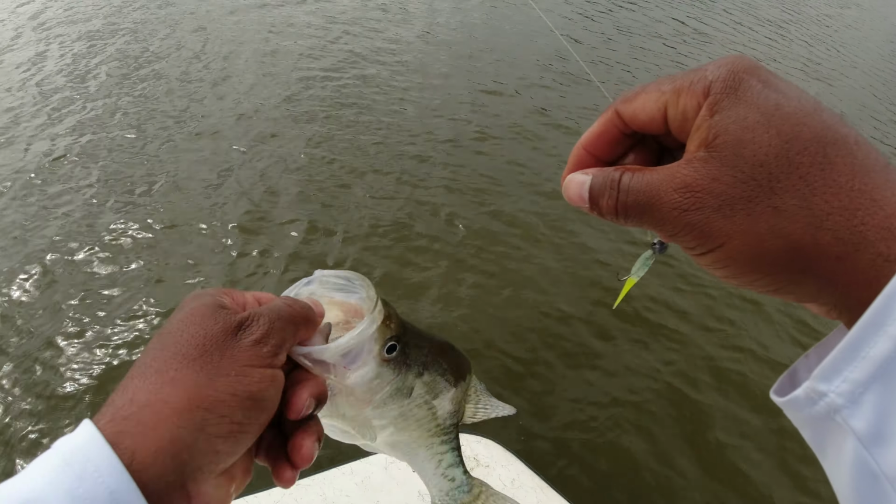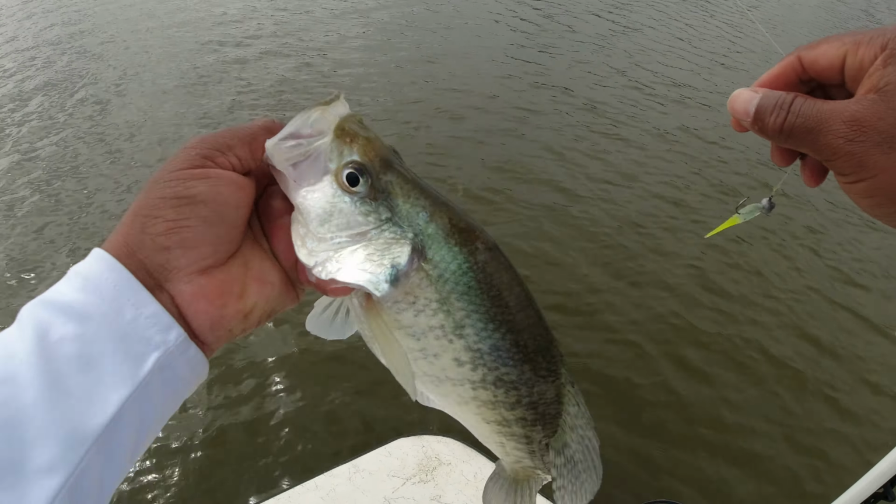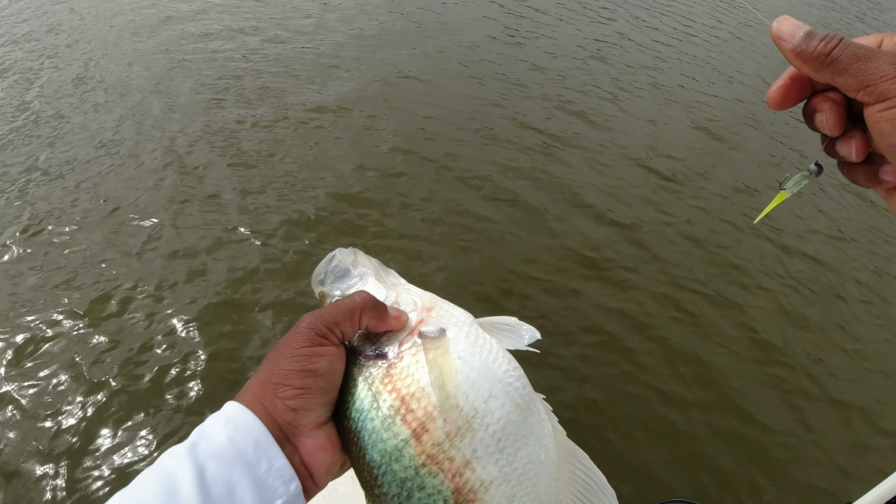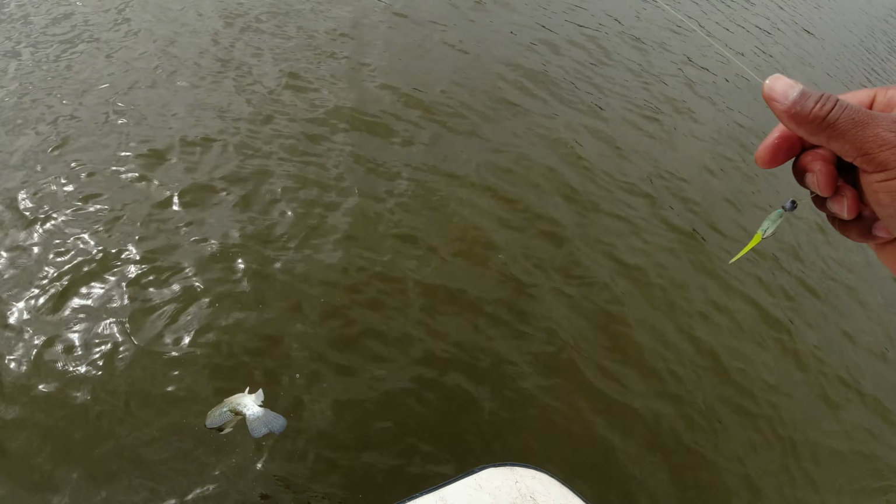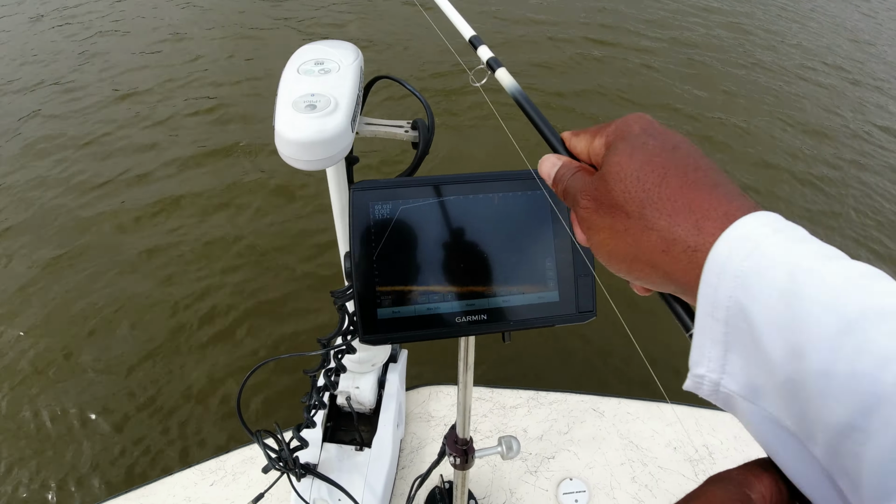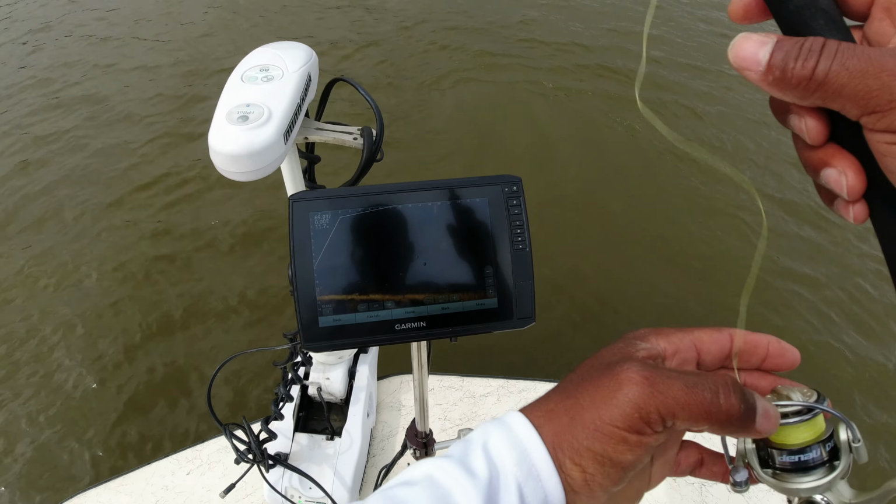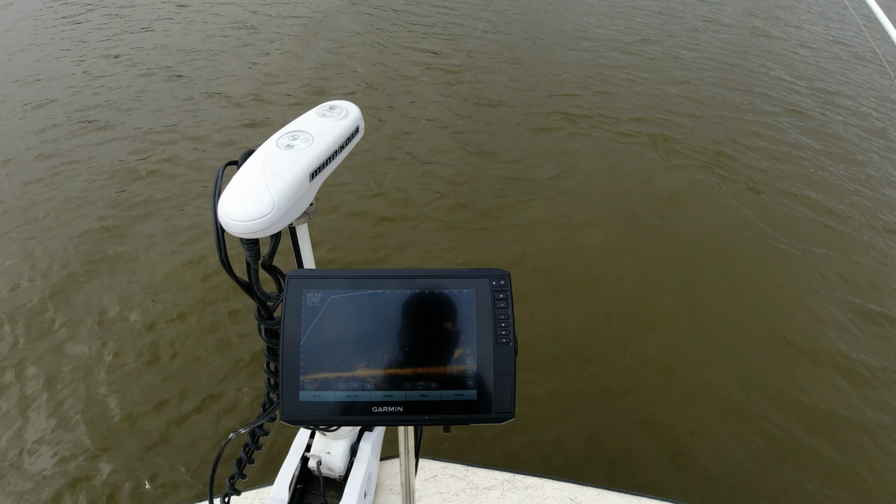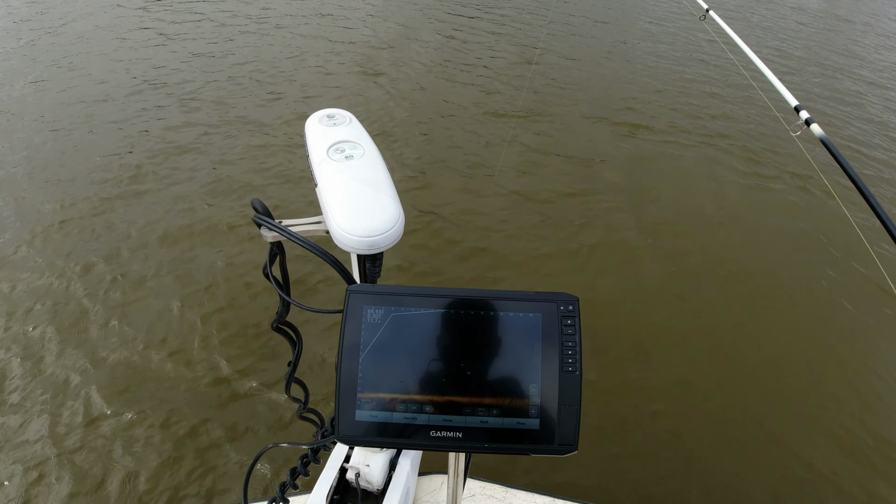Down his throat. Look at that. Just a gorgeous fish, y'all. I mean, nice, super nice. Back in the drink. I like it like that. Although I didn't see her come up to hit it, I like it like that. Just drop it down there and set the hook.